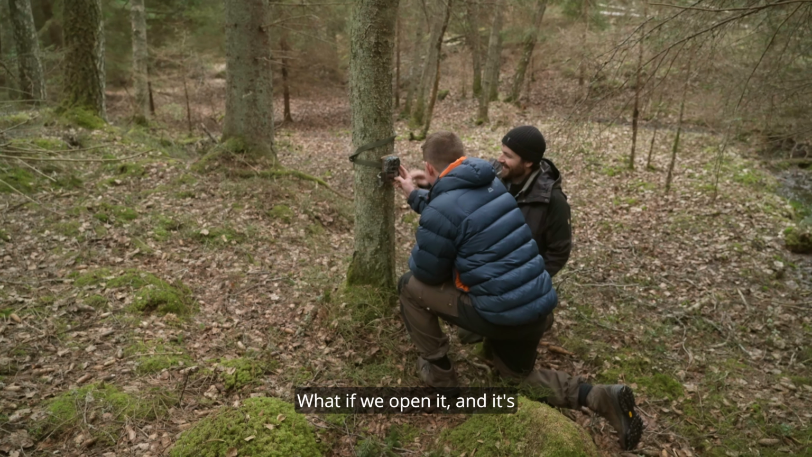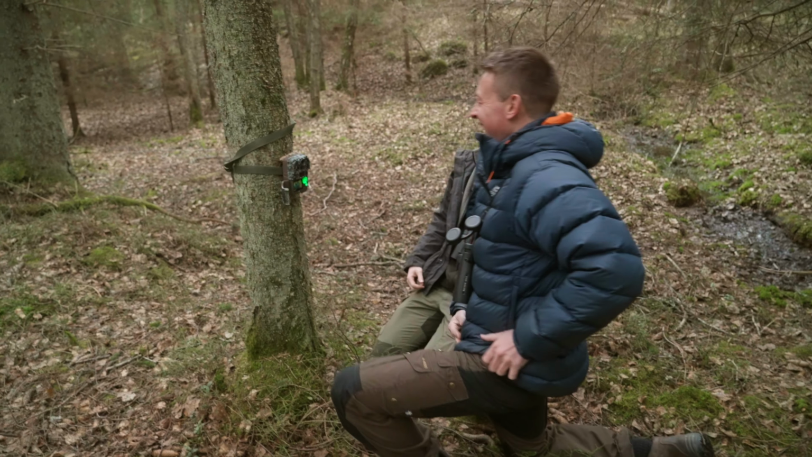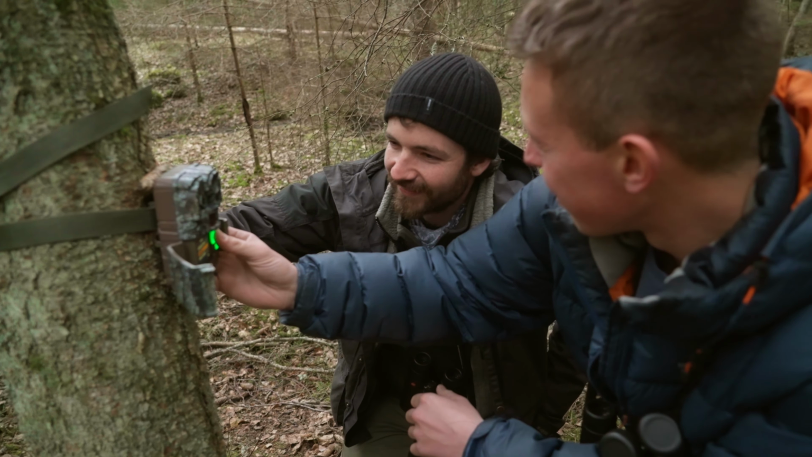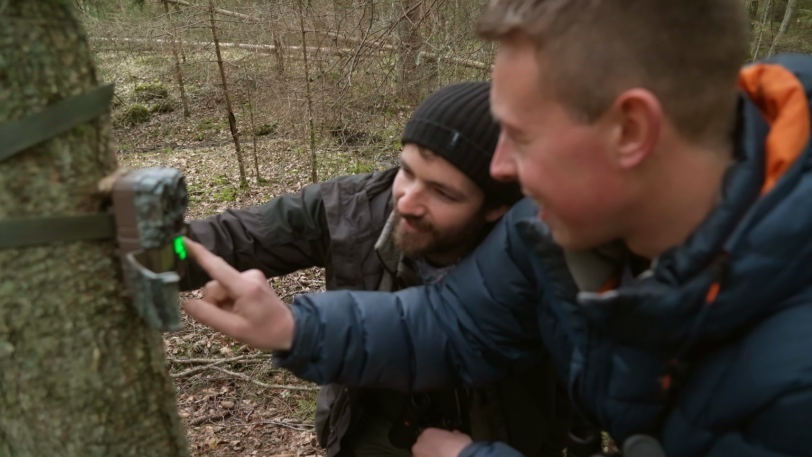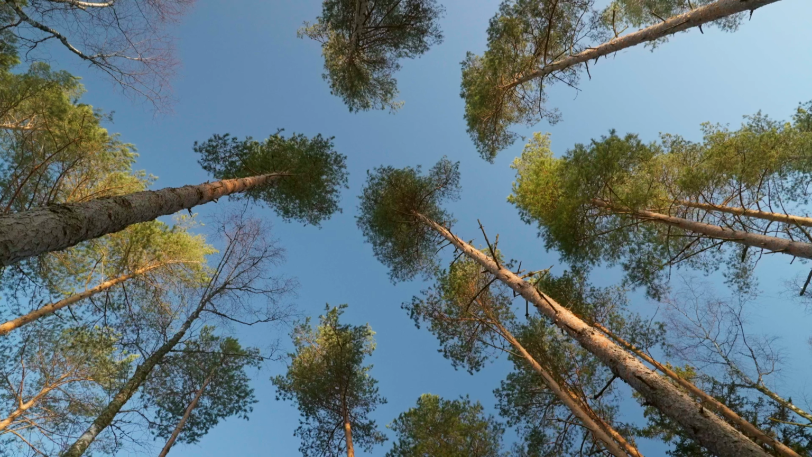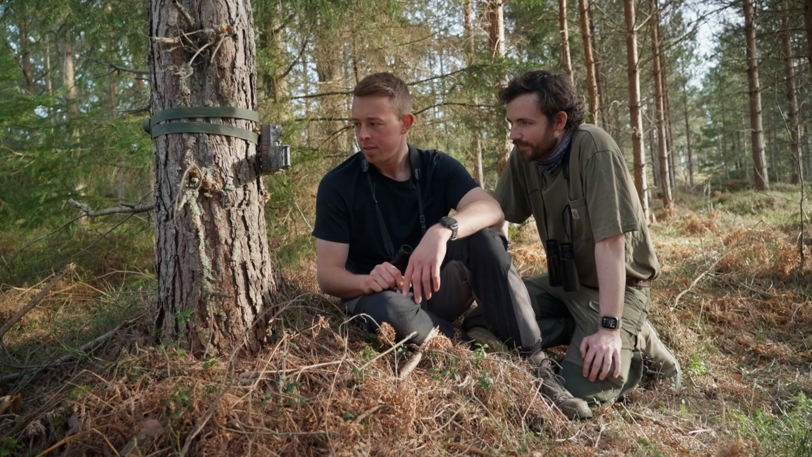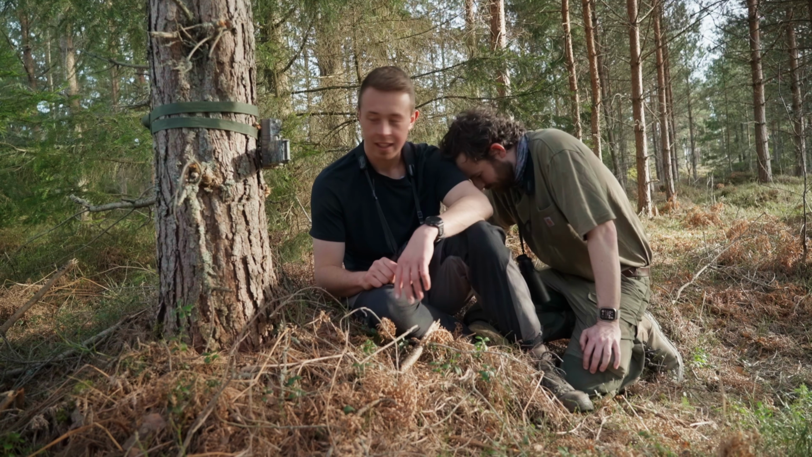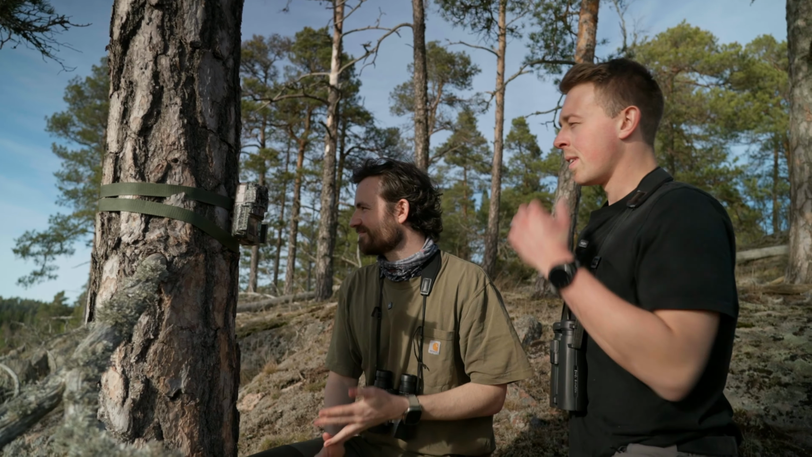We open it and it's been off the entire time. It's still got 100% battery, so that's not a good sign. One trigger, there you go. That's it. Is it a lynx? And it's us. Wow. Us again. Yeah, nothing. What a shame.